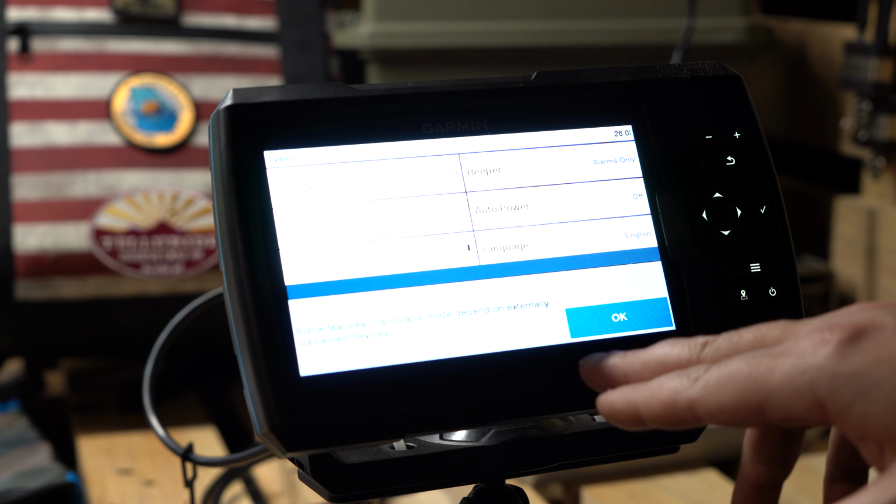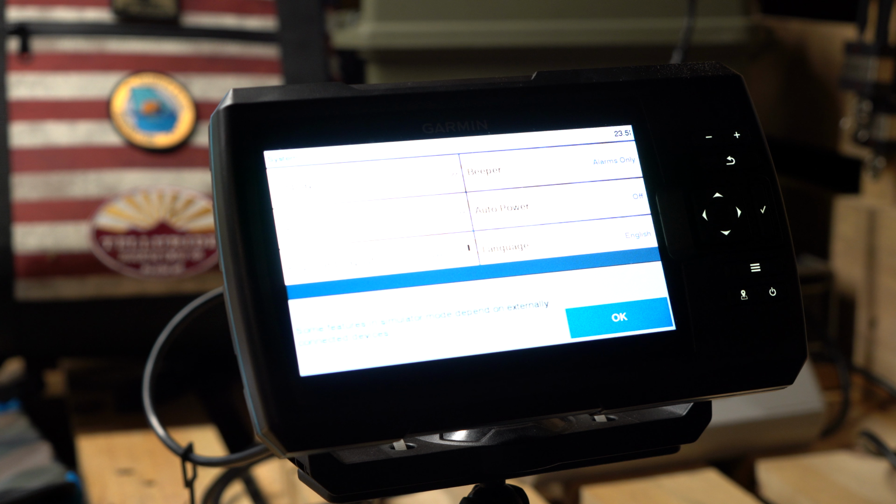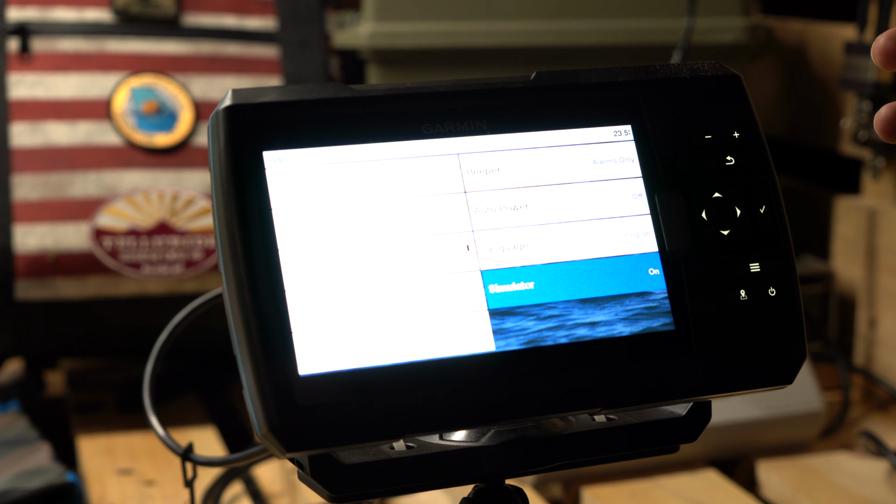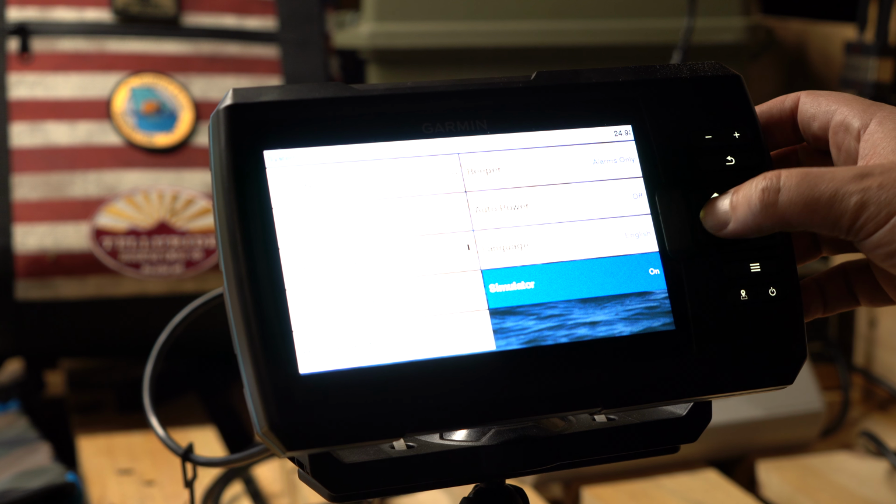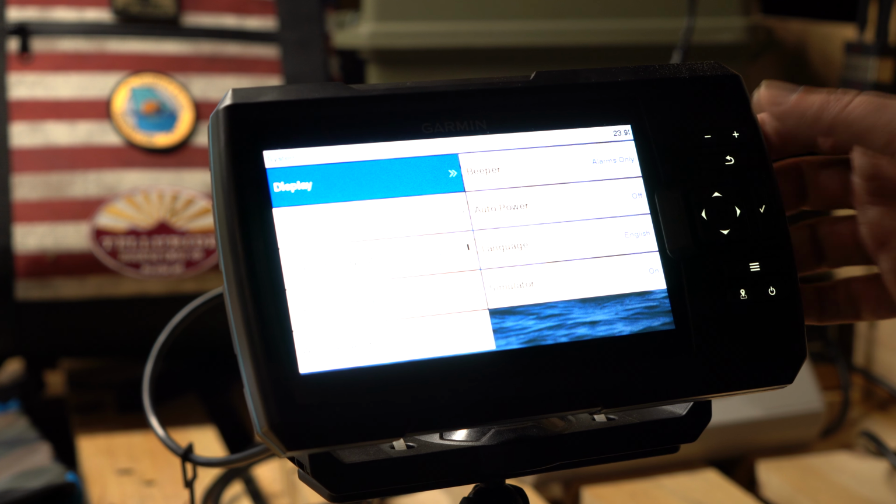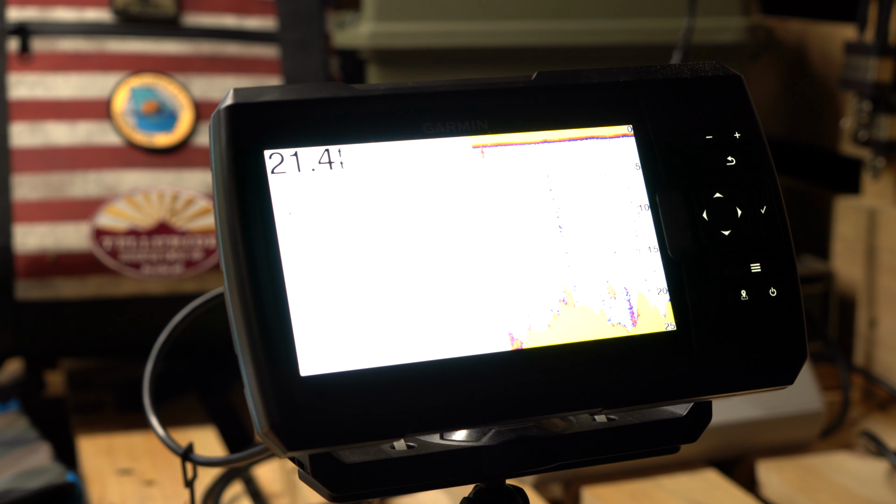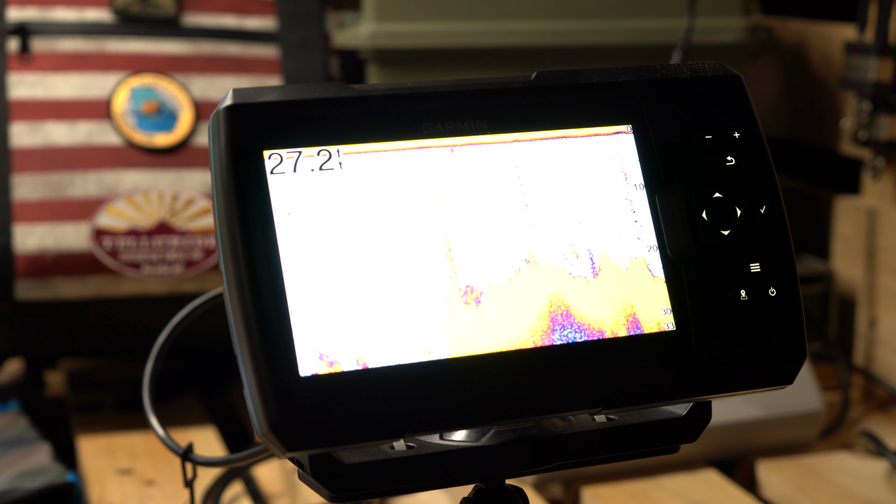Some features in simulator mode are dependent on external connected devices. Those sorts of things are going to be like your navigation, your Captain's app, some Wi-Fi settings, and that sort of thing. So we're going to try to get into as much of that as we can, but I don't know how much we're going to see on simulator mode. So that's it. The system is now on simulator mode, which means when I go to traditional sonar, we are going to see traditional sonar.